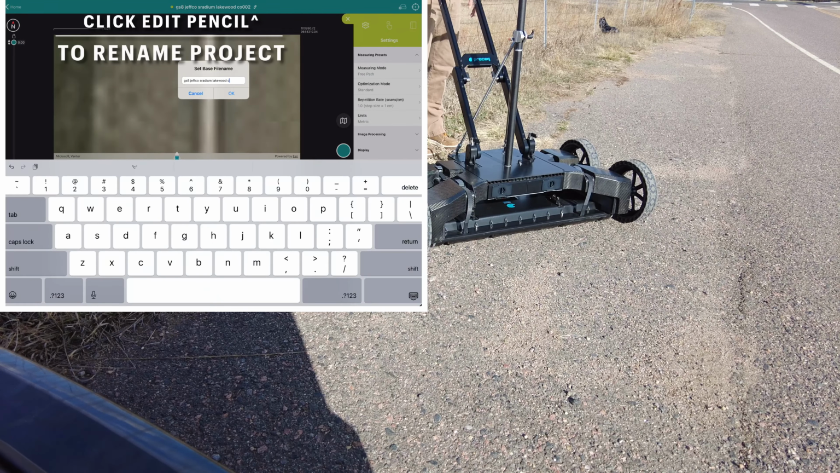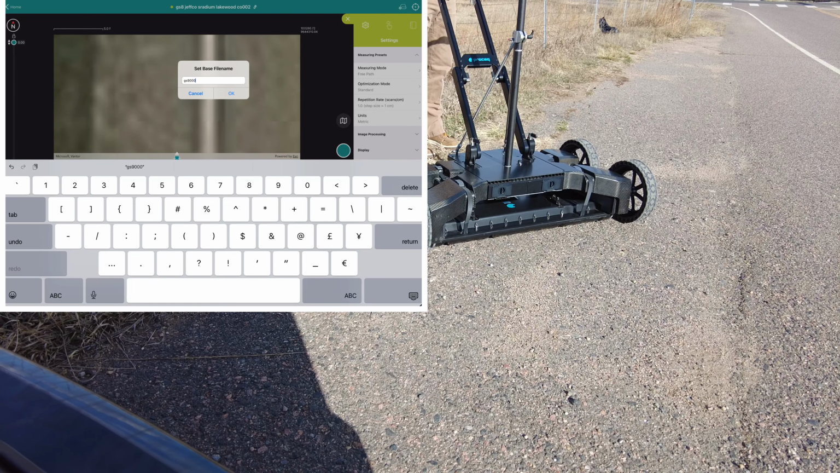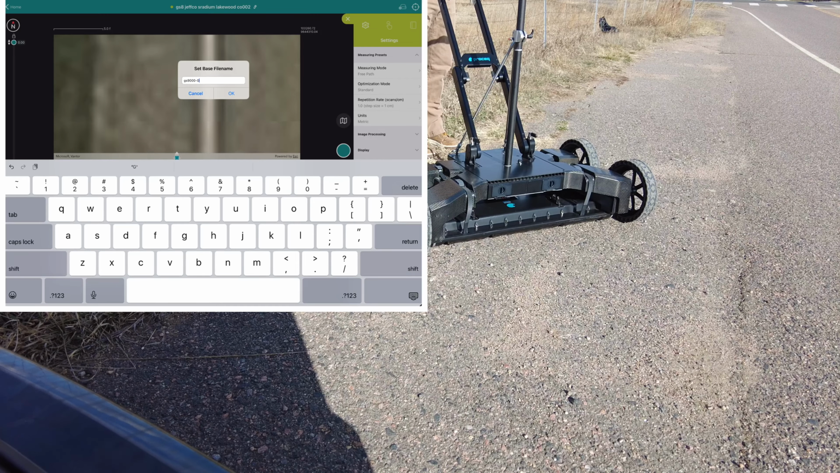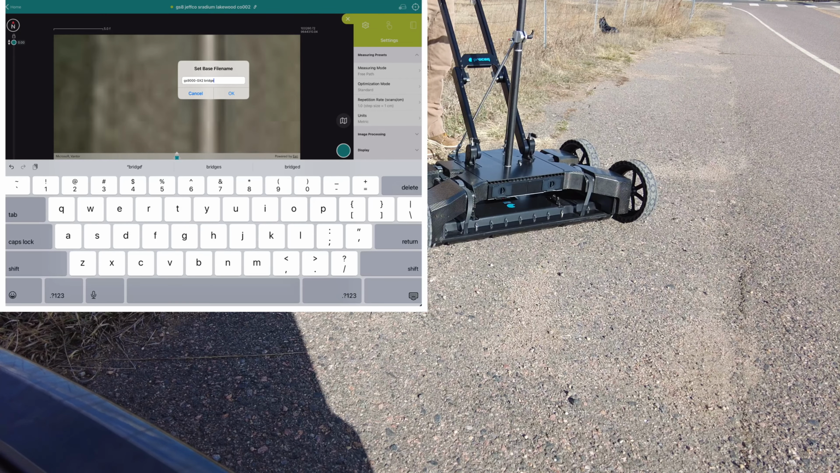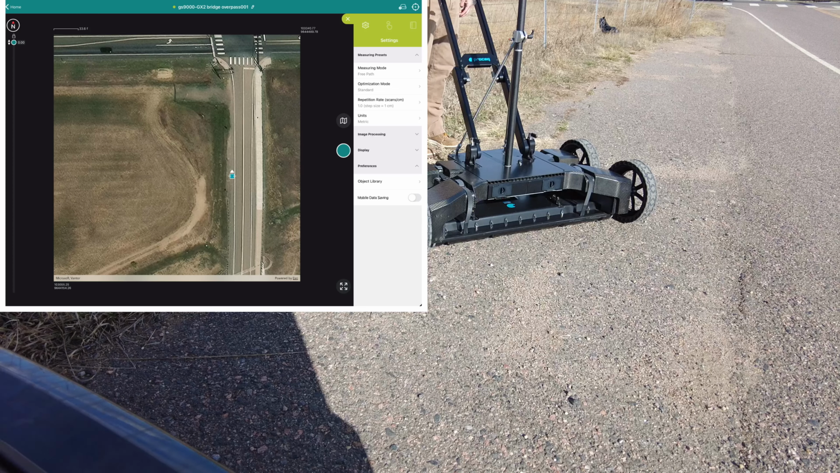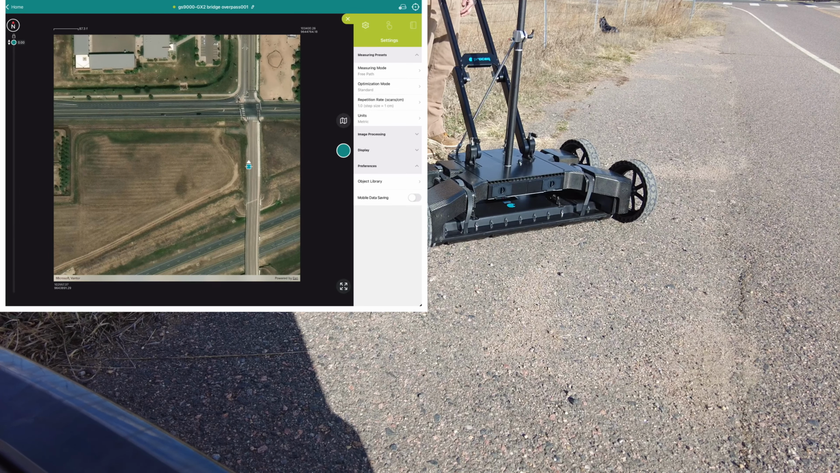It's important to try to name your projects something useful. I'm going to call this GS9000 GX2 Bridge Overpass. And this is where we are. Here's our overpass right here.